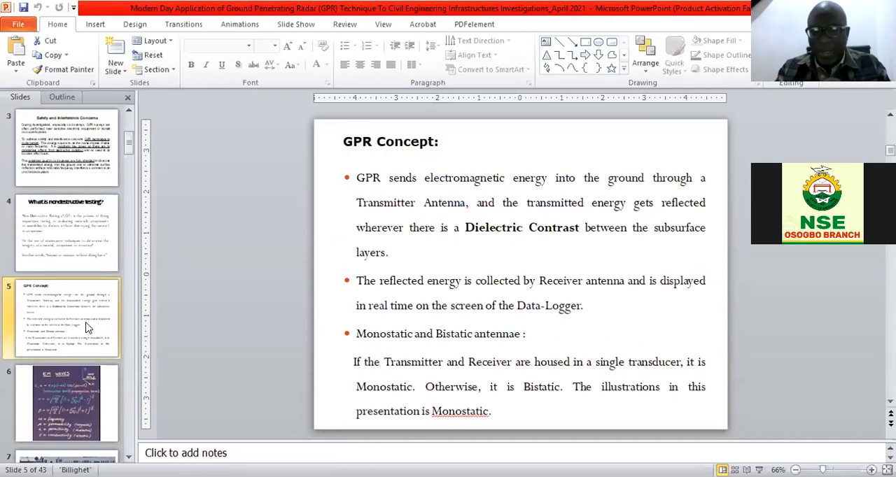GPR sends EM waves into the ground through a transmitter, which I'm going to show. The waves are transmitted, and they are reflected when they encounter a dielectric constant difference in the material. So you can effectively monitor what is happening. It is the reflected wave that is captured in the system.